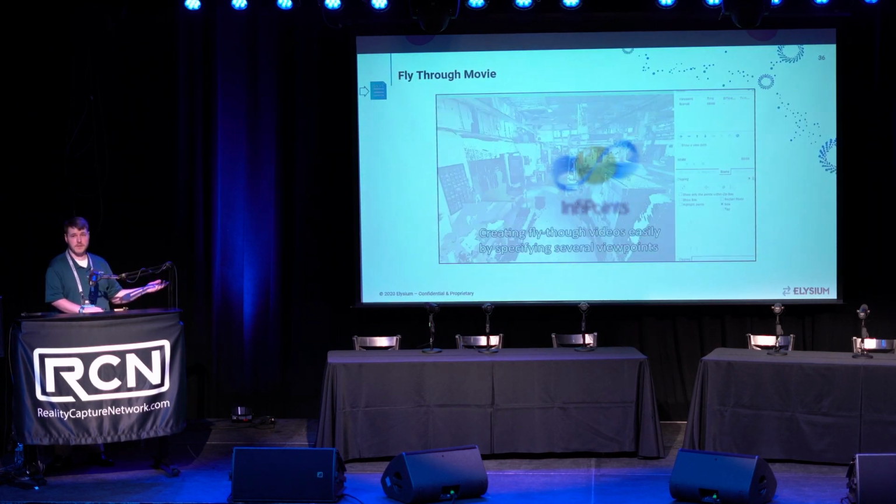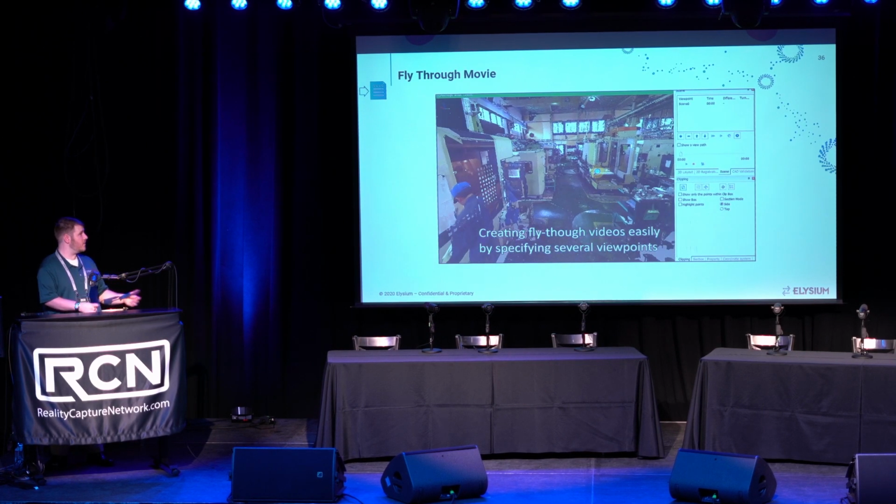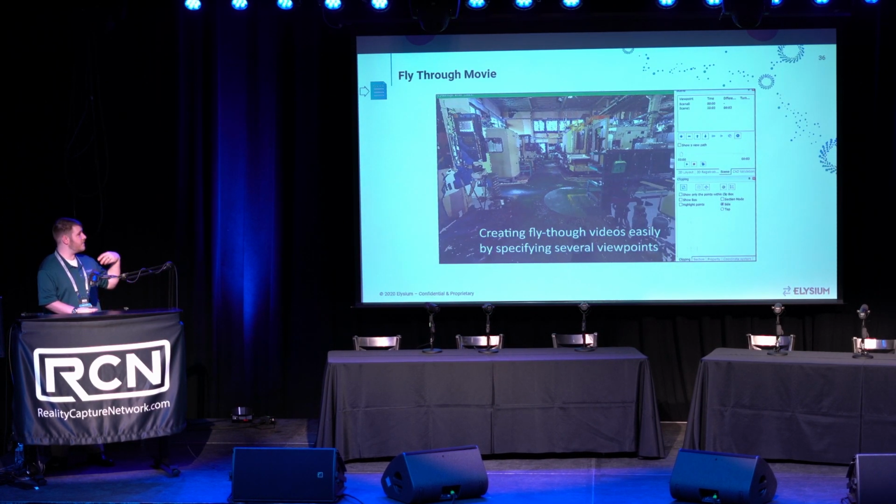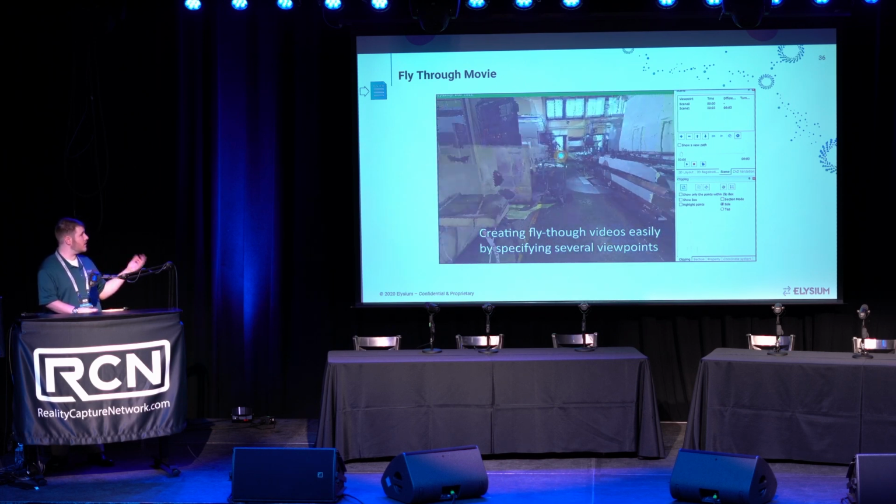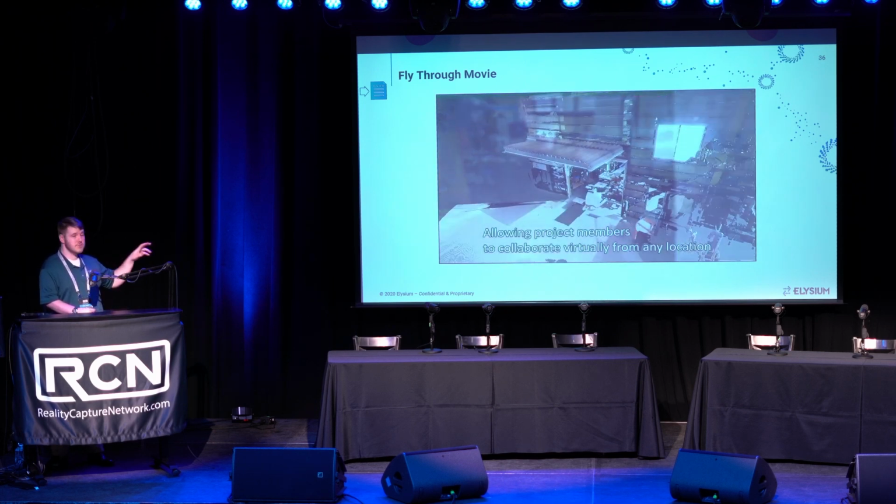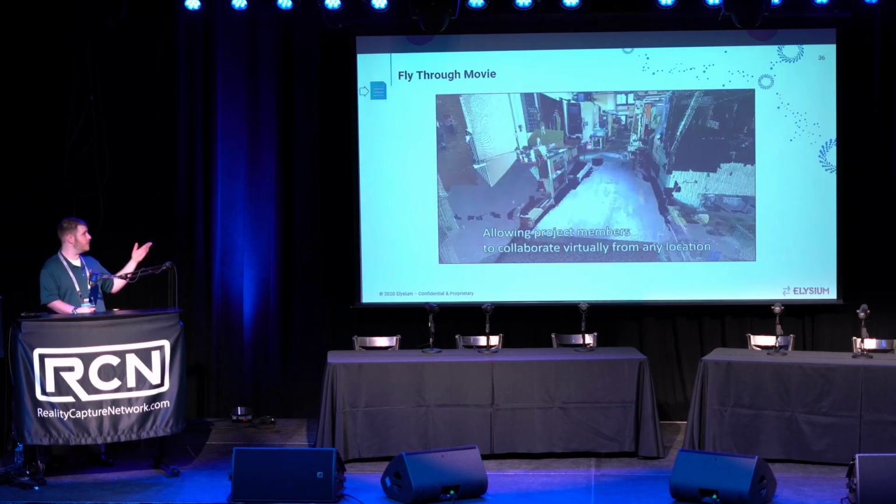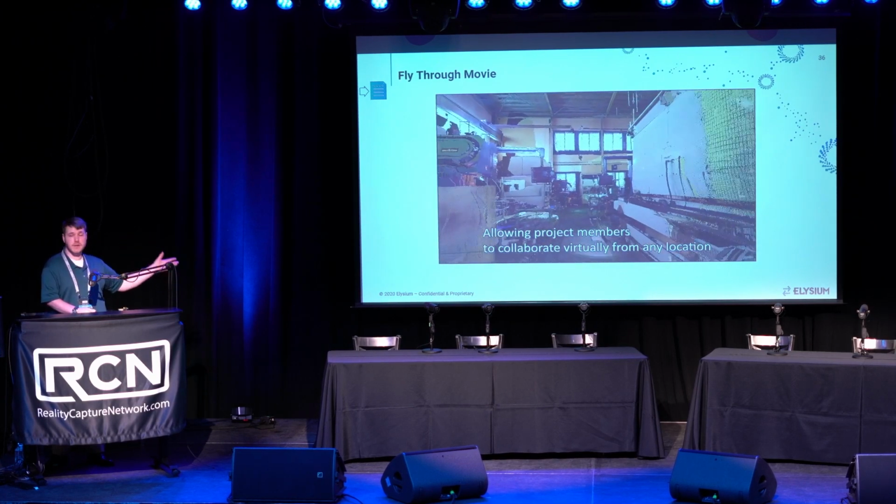Up next, fly-through videos and being able to give those to project collaborators or customers and be able to say, here's your environment, this is what it looks like today, and you can get that full and rich experience without having to go on site. So here, the user can go through and capture different viewpoints just based on where the camera is in that environment. InfoPoints will then piece that together as a fly-through path and then can generate the video.